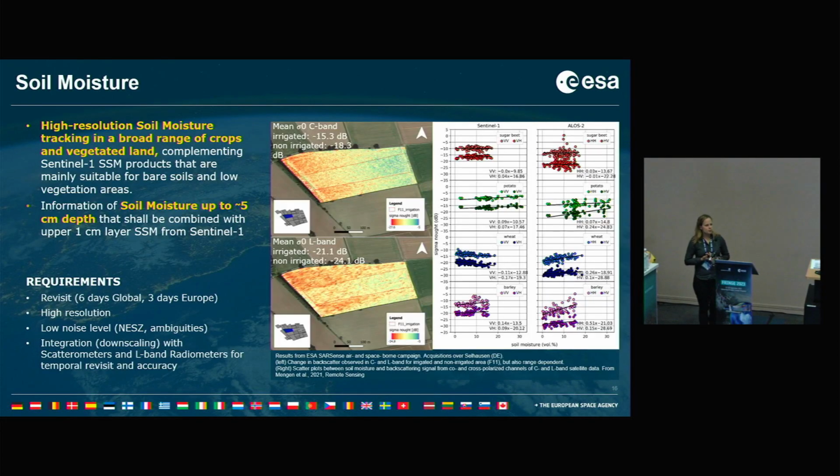Regarding soil moisture, I think C and L band are also very complementary, where C band looks at the first centimeter, L band can penetrate a bit deeper and maybe give up to 5 centimeters soil moisture in depth. You see here on the left, it's a field which was monitored during an airborne campaign with data acquired in L and C band.